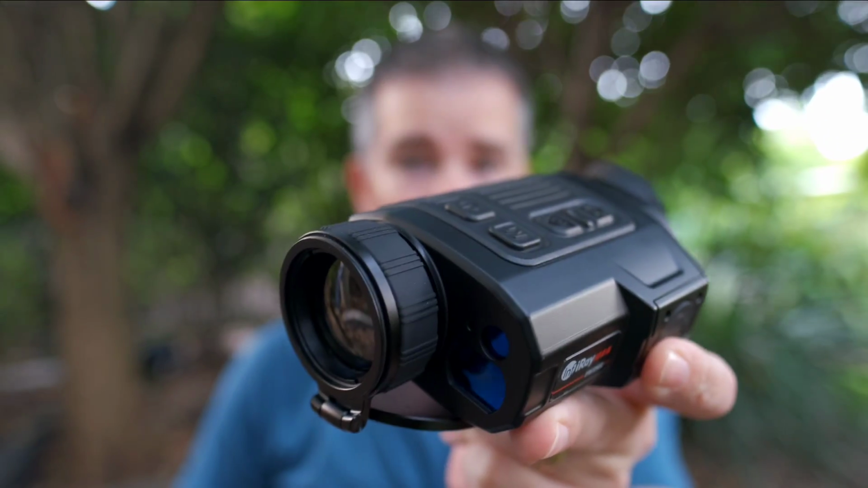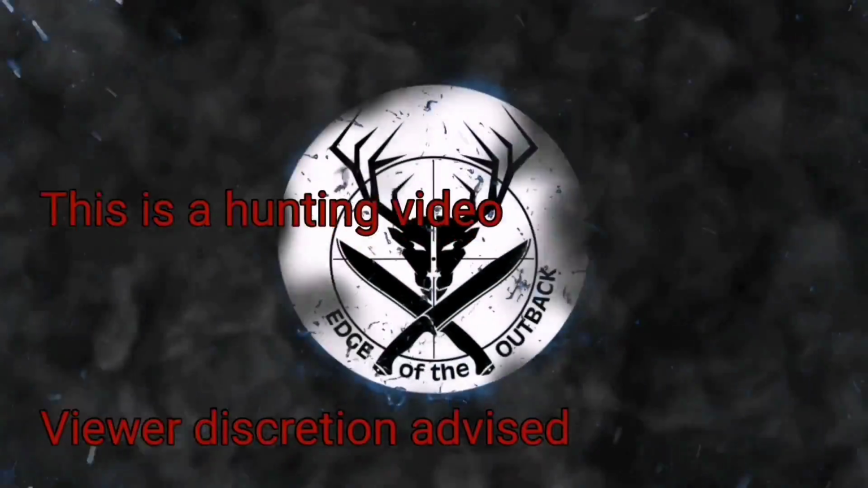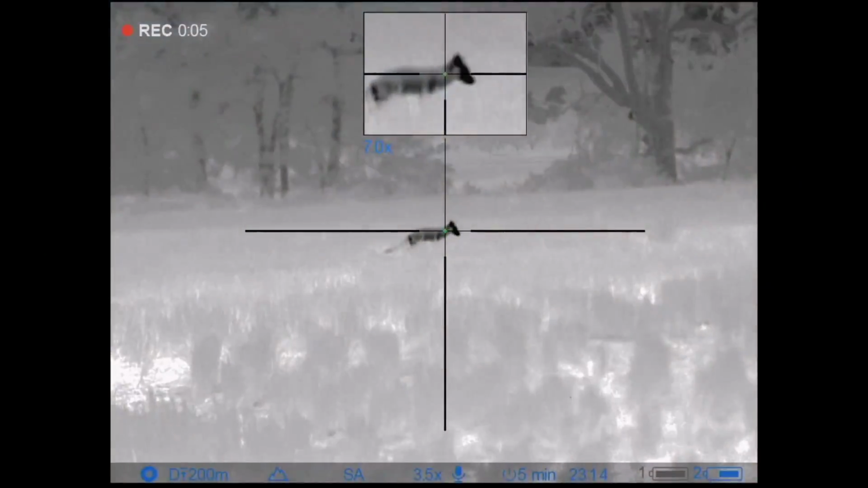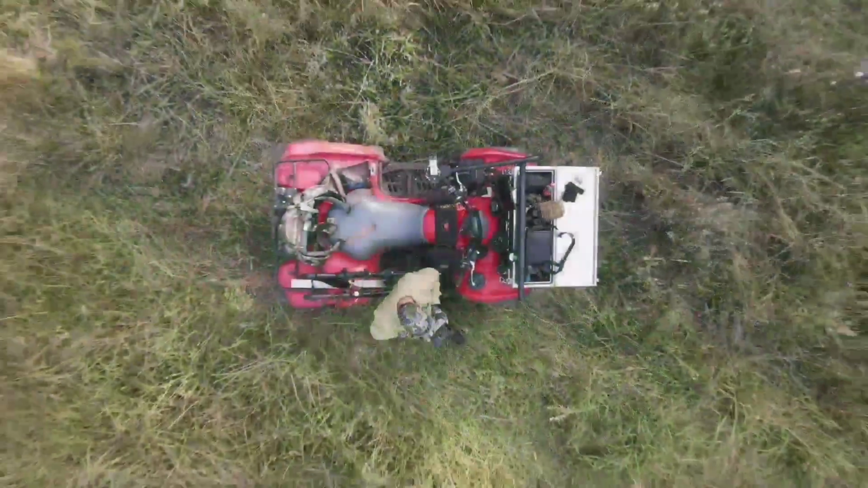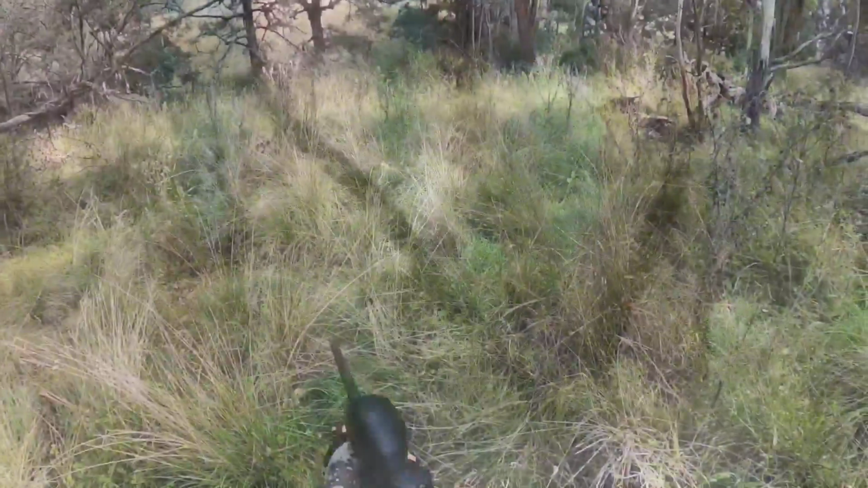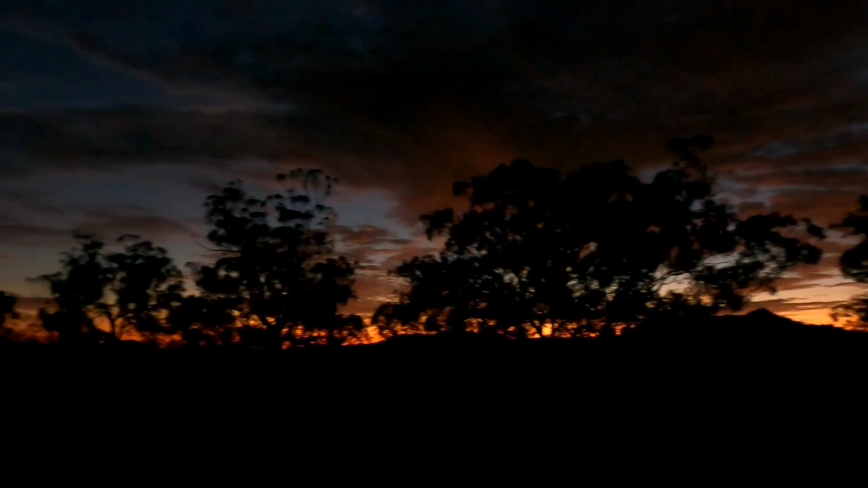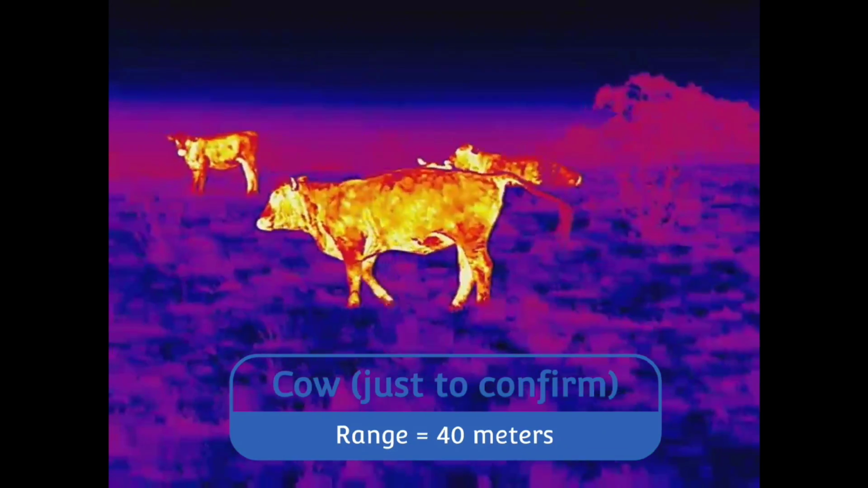G'day guys, this will be my review of the newly released InfiRay FH35 thermal scanner. During the review, I'll be splicing over a heap of thermal clips recorded by the Finder.